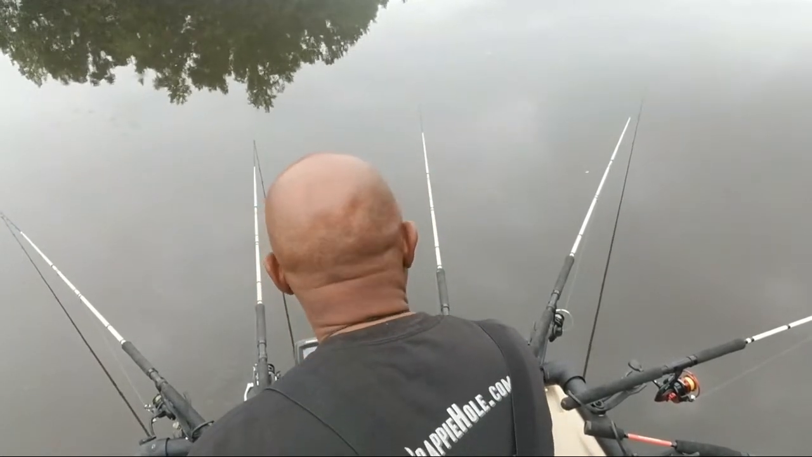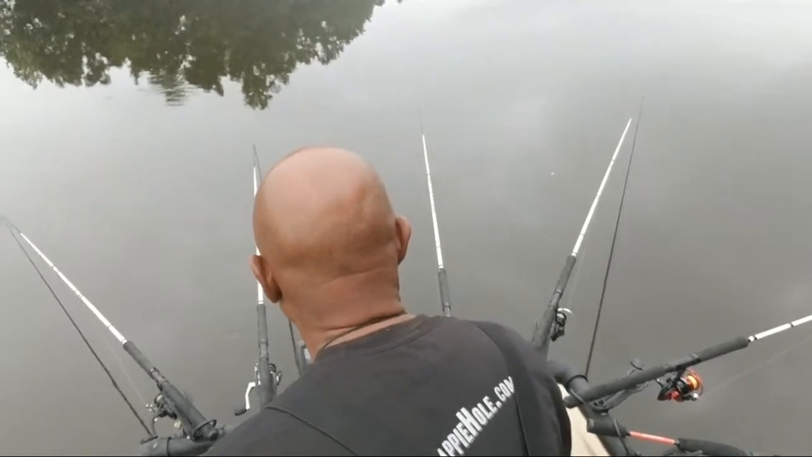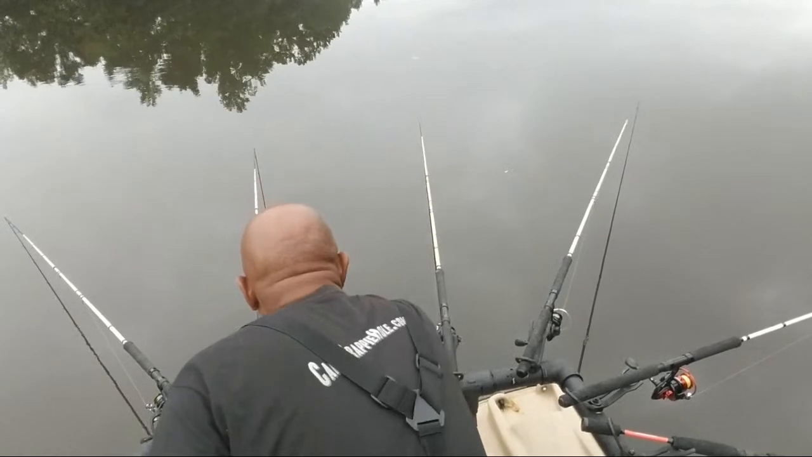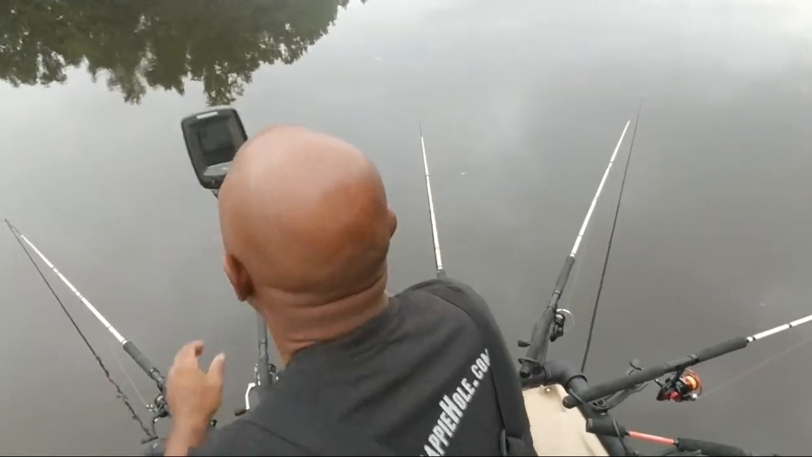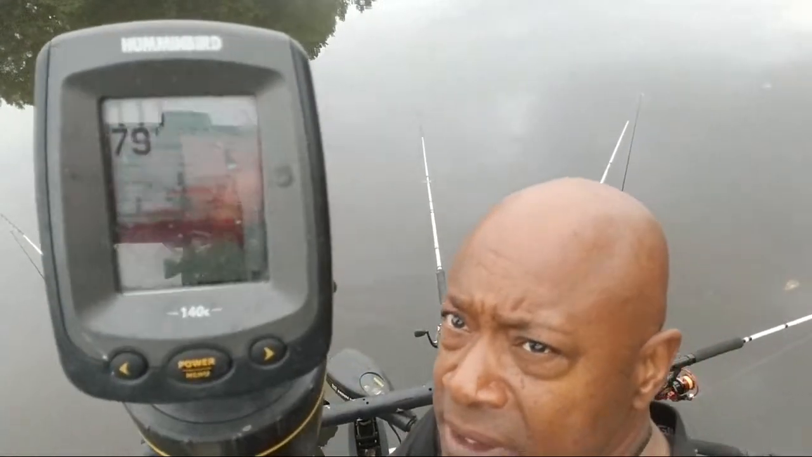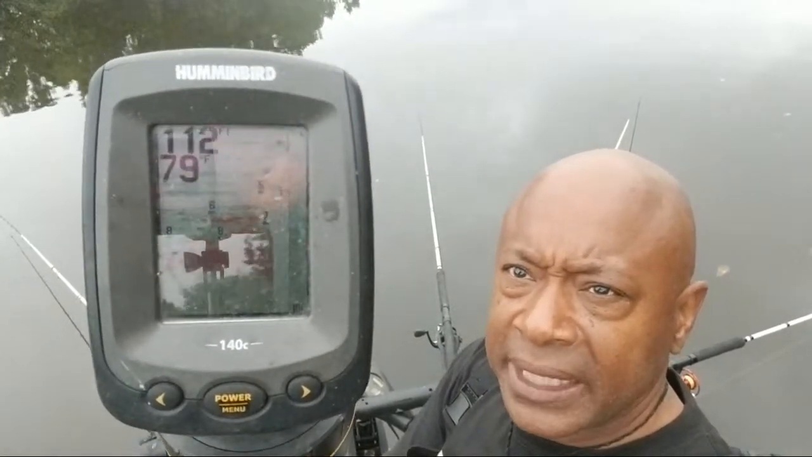Okay, here it is. I'm gonna pull it up so you guys can see it. And listen, that's what I was telling you about being active. Look at this. Let me show it to you on the screen. See him sitting down there? Can you guys see him sitting down there? You see him? Look at the crappie down there. They're sitting down there.